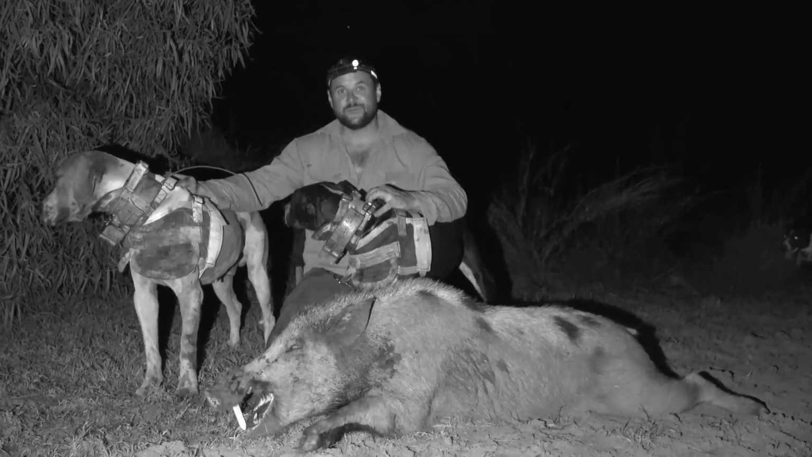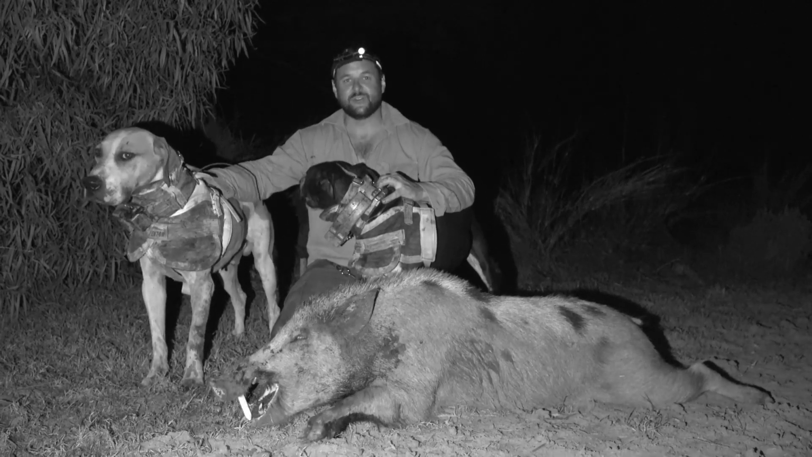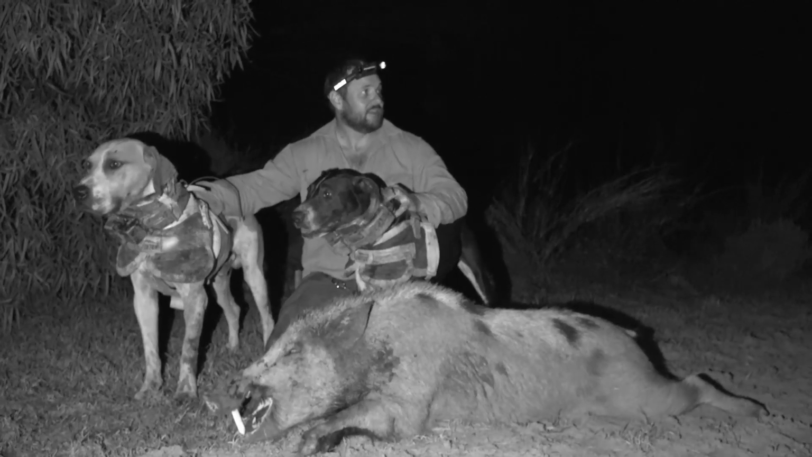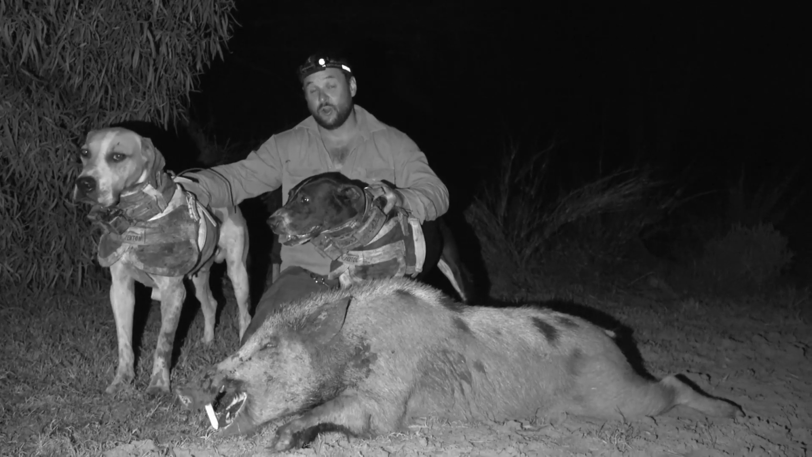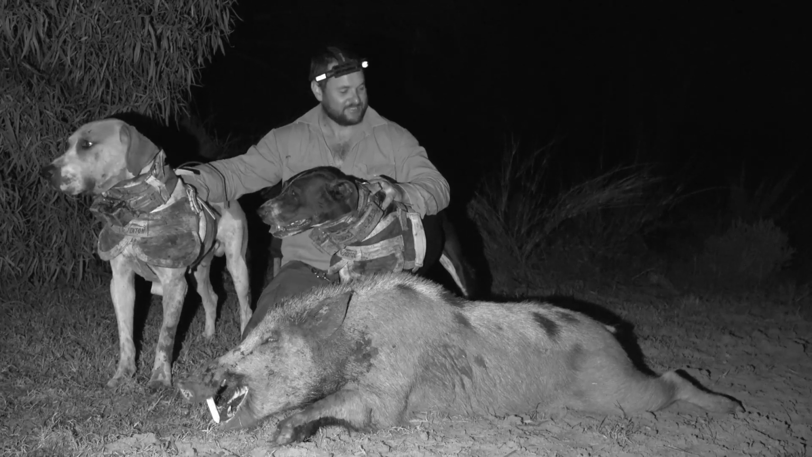So this is the first pig we caught. It was really cool actually. So there was a big mob out. We could see them in the thermal, and so on the front box we had Gary, Lucky and Banshee loose, and they ran out and they split the mob. But we're watching this fella. He cut back early and cut away from the mob, and I was actually pegged to have Gary catch him because he tends to do that.